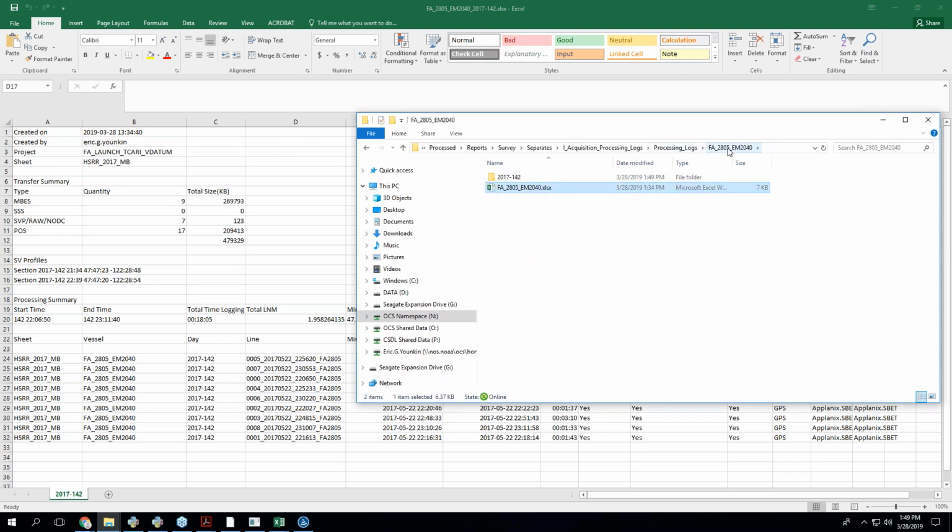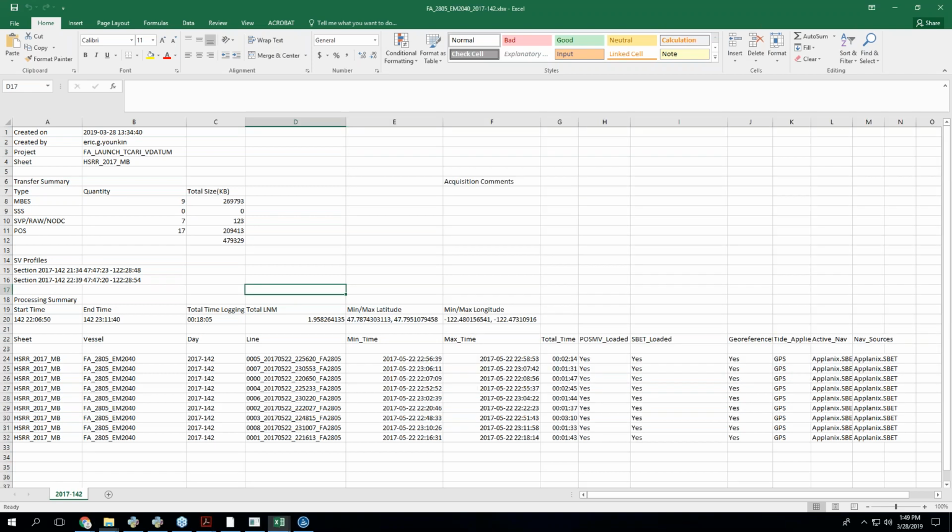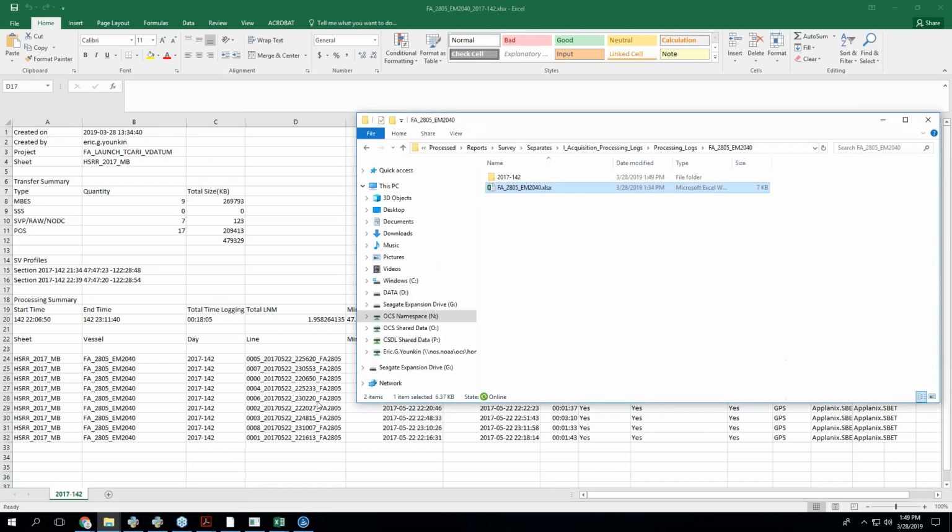If you skip out of the day and you go into the vessel level, processing logs, vessel, there'll be this thing, which is the same thing. But what you'll find is if you have multiple days, these are all going to show up as tabs in here. So in the end, this is going to be your vessel concatenated processing log, and you can click through all these tabs to see what's going on with this process.